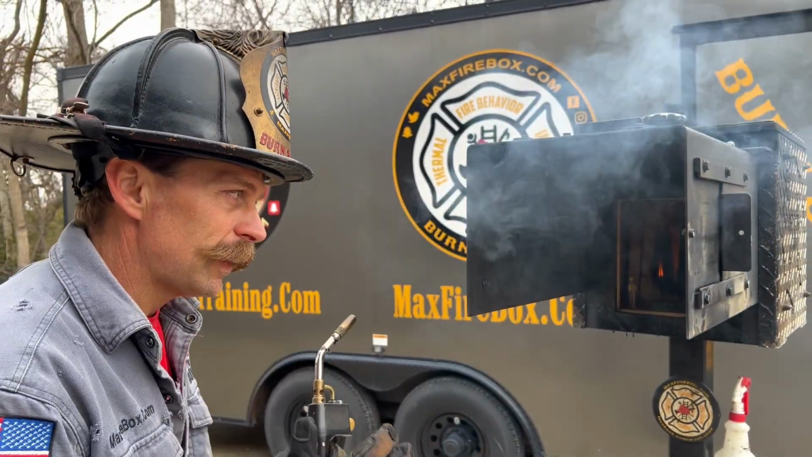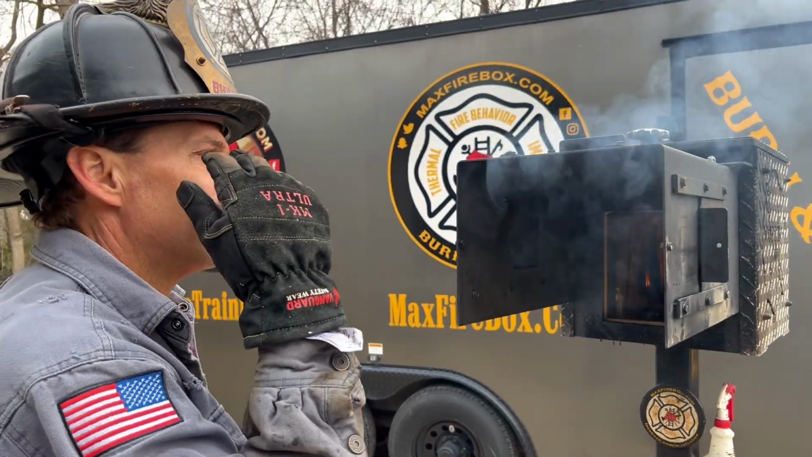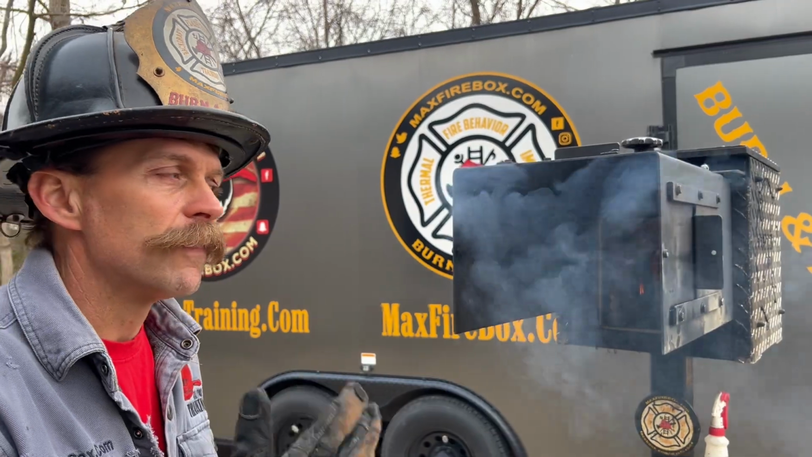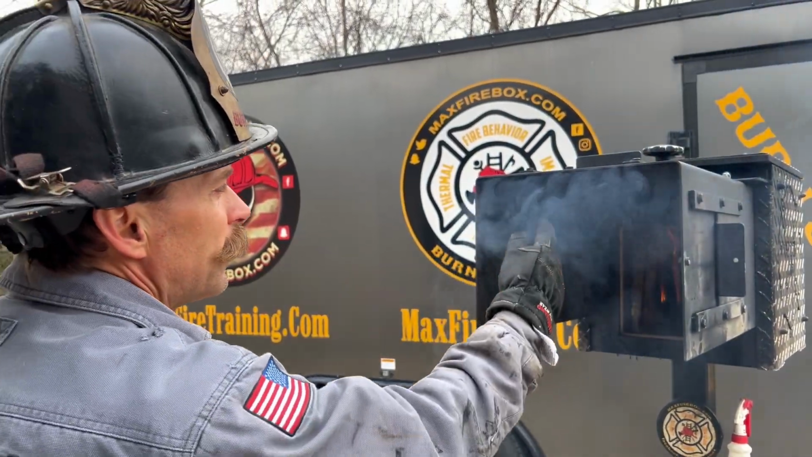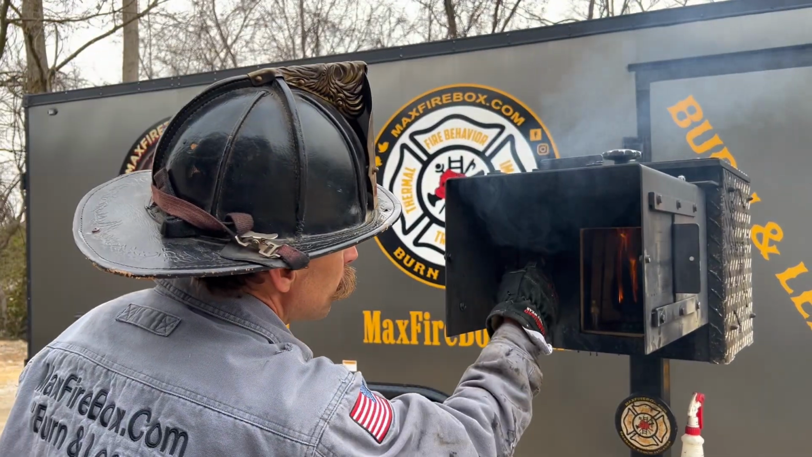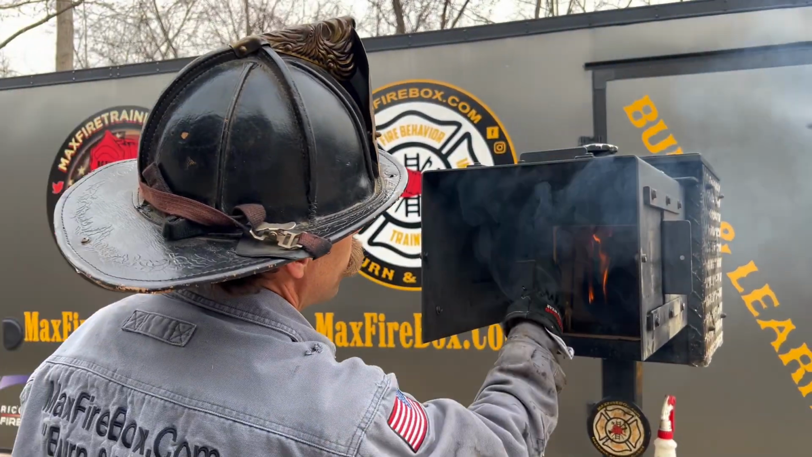You're in the beginning stage of the fire. You're in the ignition phase. So ignition, then what's going to happen? The fire's going to grow. So you already have a detached gas phase, and watch your smoke, okay? The velocity of the smoke, so be watching that velocity of the smoke.